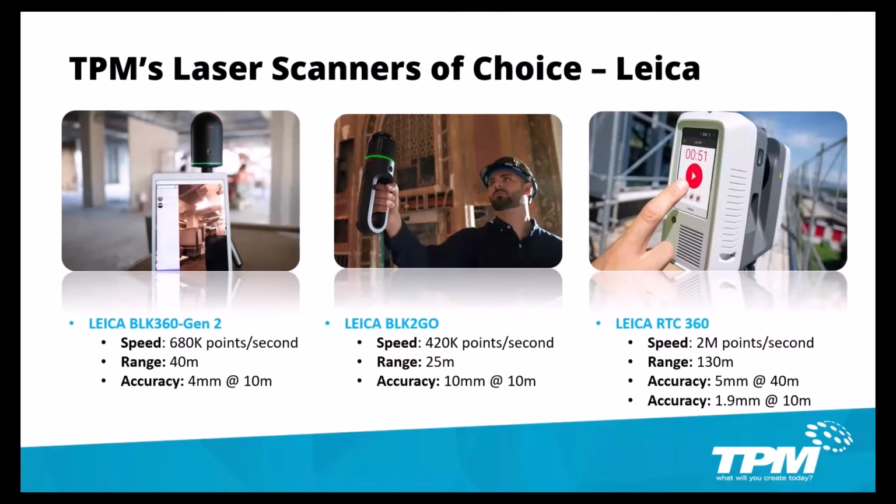Next up is my personal favorite, the Leica BLK2GO. It is a handheld scanner that uses SLAM technology. That's simultaneous location and mapping. It always knows where it's at while it's scanning, using LiDAR and visually with one of its 3 cameras.